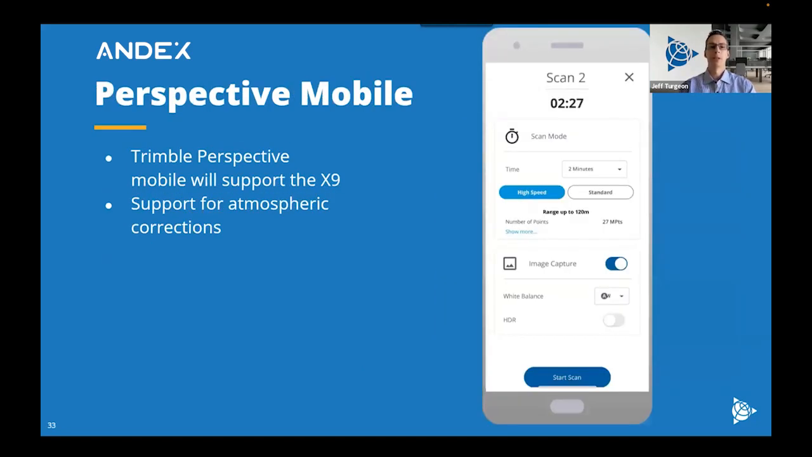And then as Jason mentioned, for those of you that prefer to use the cell phone over the tablet, you can use Perspective Mobile to operate your X9. And this has full functionality apart from the registration. The cell phone doesn't have the processing power. And then we also have support for the atmospheric corrections on here.